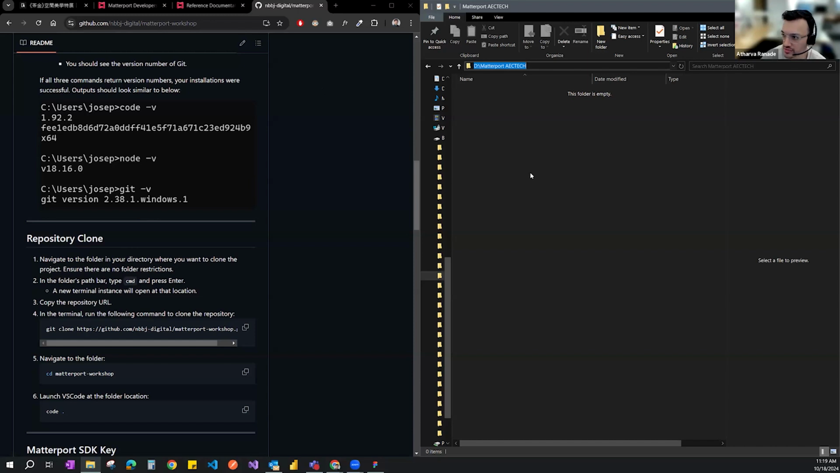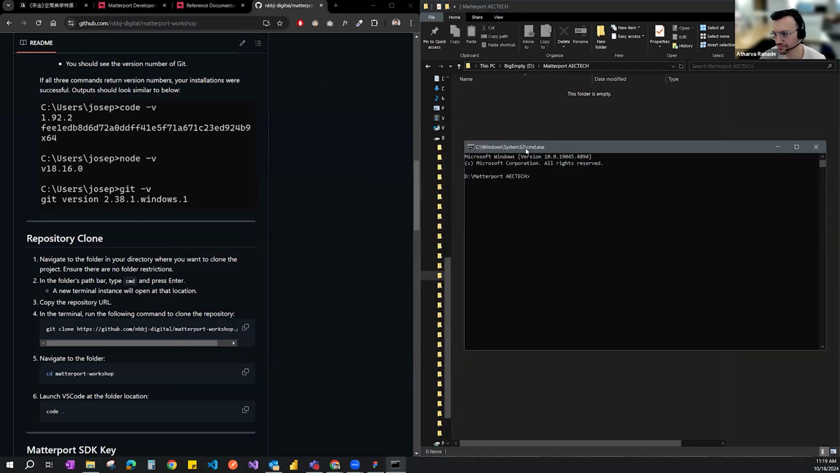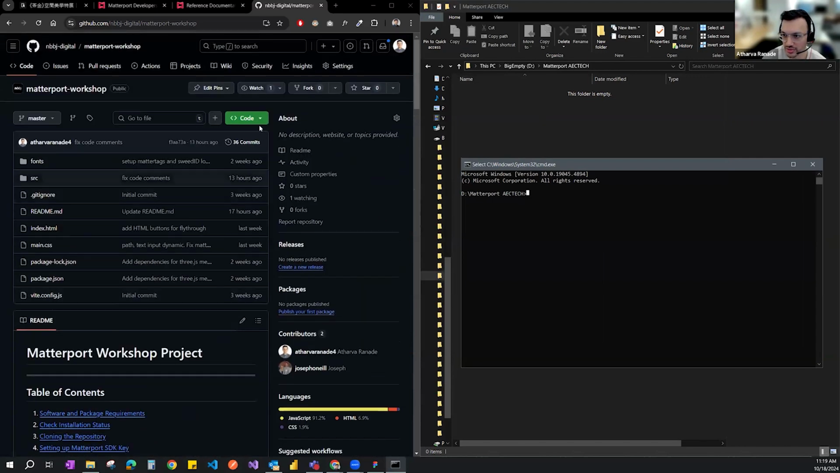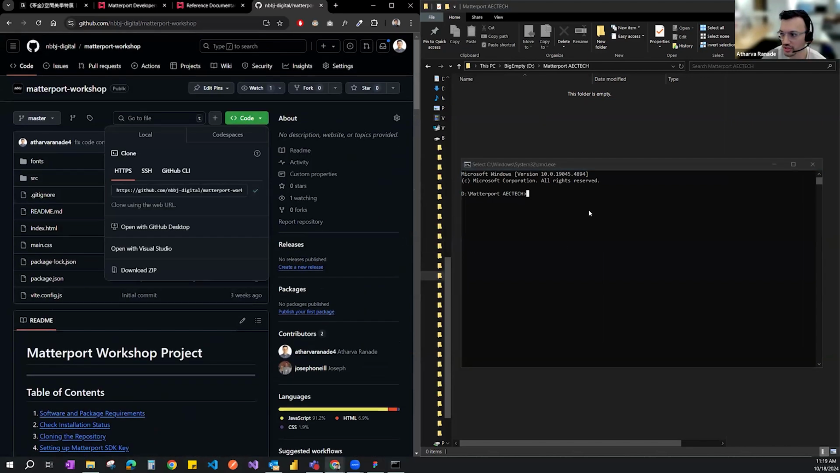But the way I do it is I go to the folder, then I just type CMD, which opens an instance of the command prompt, and then I copy the URL. The best way to do that is you just go to code, copy, git clone, and then paste that.